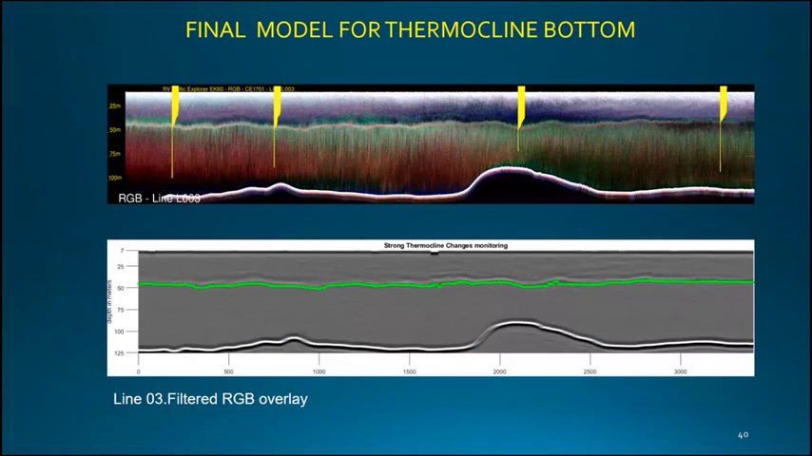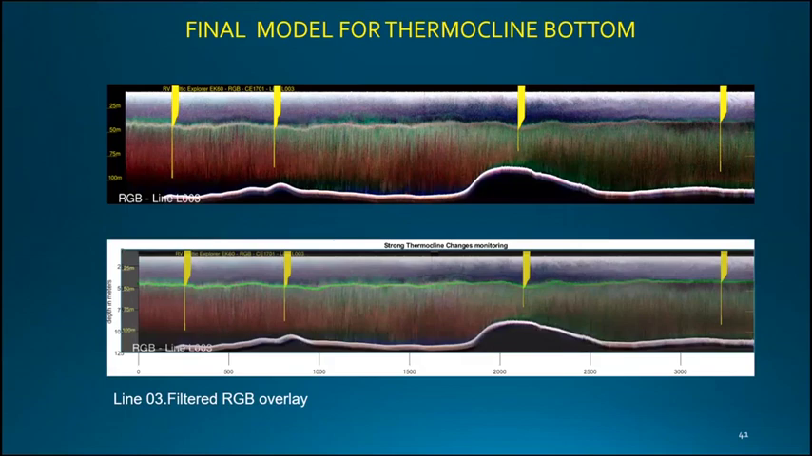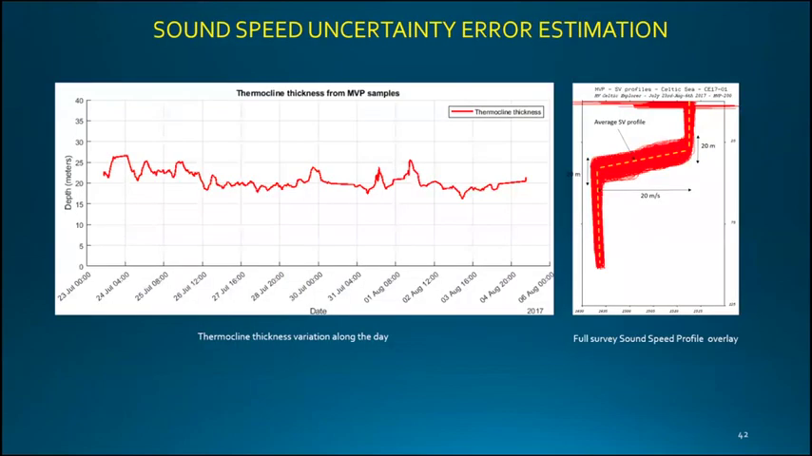On the top, you can see the RGB composite using the 3 frequencies. This is the boundary layer. This is how it looks after running the filters. So our next step is just to compute and determine the uncertainty in the sound speed structure now that we have got the bottom of the thermocline. But since we lack the top of the thermocline, we need to find an alternative method.